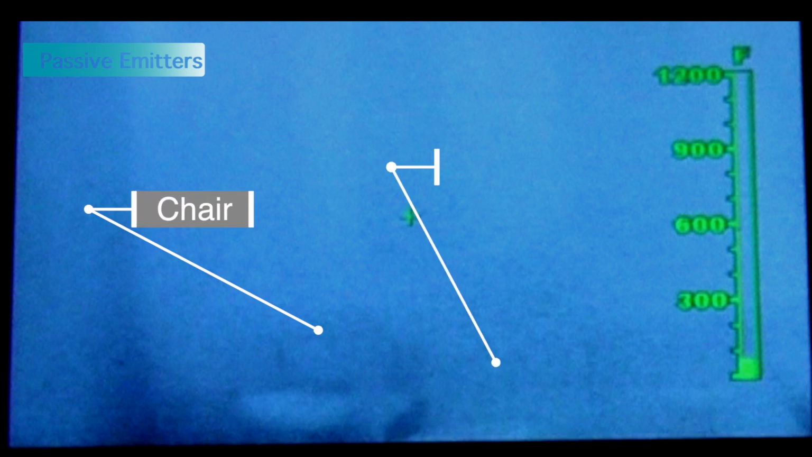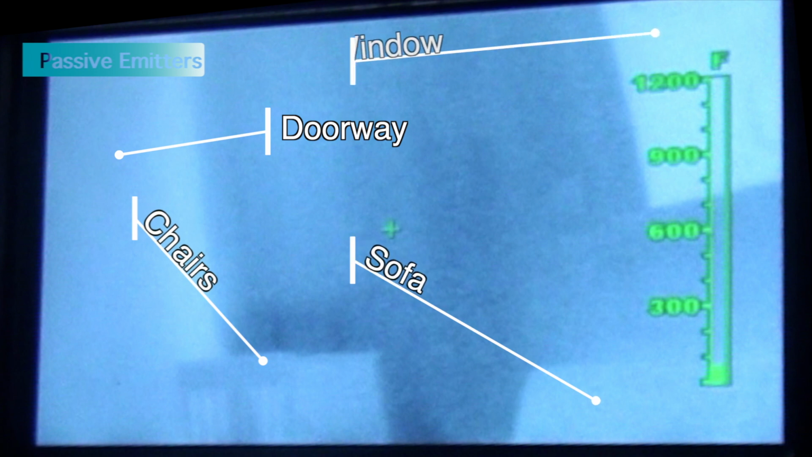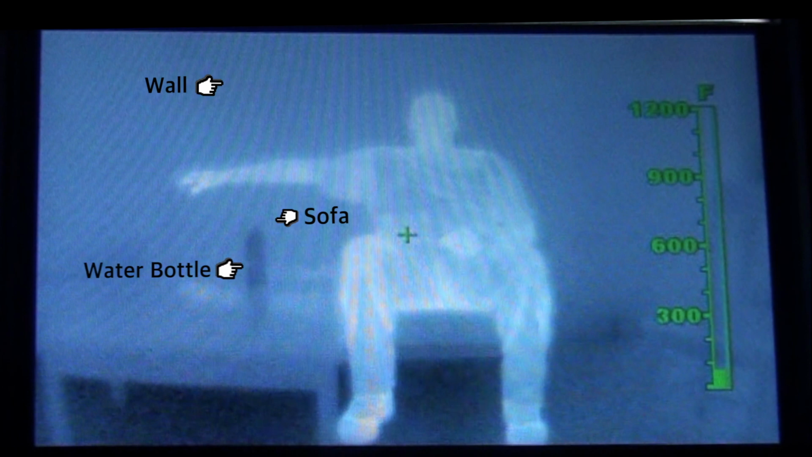A passive emitter generates no heat on their own, and instead only absorbs and releases this heat over time. The release rate will vary depending on the material's composition and density. Some examples of passive emitters would be doors, windows, beds, and other structural components. Since passive emitters only release the energy that has been absorbed, these items can be difficult to distinguish or identify when viewed through a thermal imager.